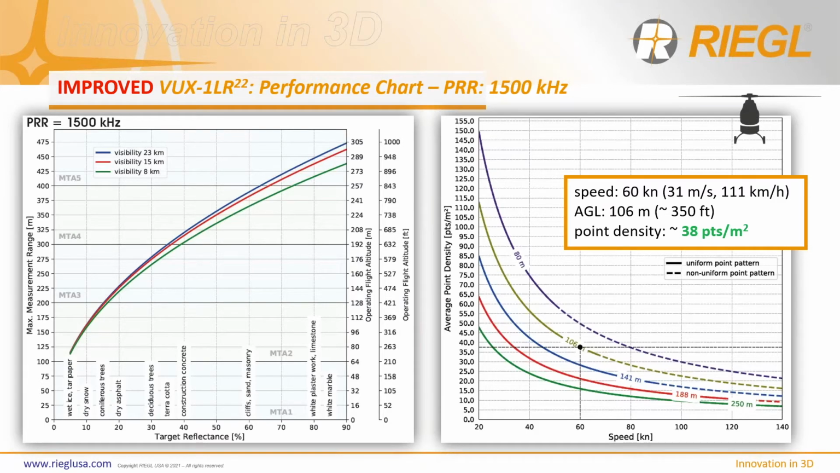Now operating the new VUX-1 LR at the new 1500 kilohertz laser pulse repetition rate, flying at 60 knots and an AGL of 106 meters, this will yield approximately 38 points per square meter.